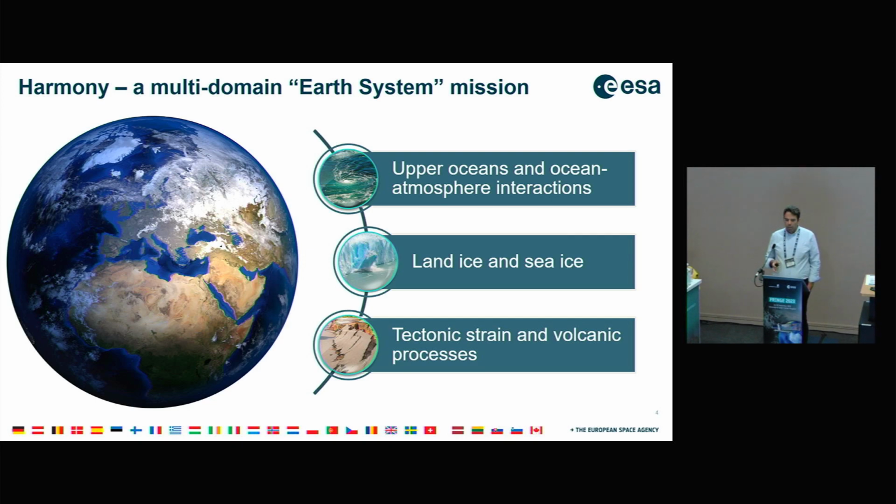So Harmony is really what we call a tri-mode Earth system mission. As I mentioned, we look at the upper ocean and ocean-atmosphere interactions. This is also where the thermal infrared comes into play, where we're able to look at cloud motion. We're able to see surface temperature and combine this with what the radar will see, and look at sea surface motion. We're able to address ocean mesoscale and sub-mesoscale features, upper ocean, and air-sea interaction processes. Then land ice and sea ice, and tectonic strain and volcanic processes. Of course, during this presentation, I will mostly focus on the land applications of Harmony.